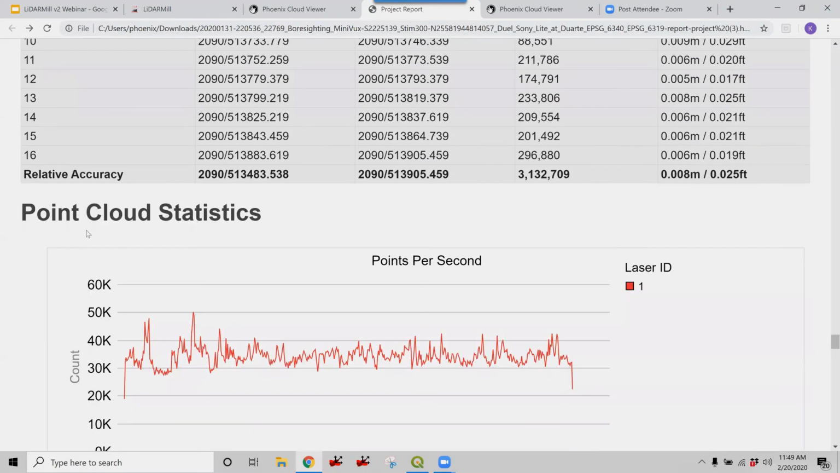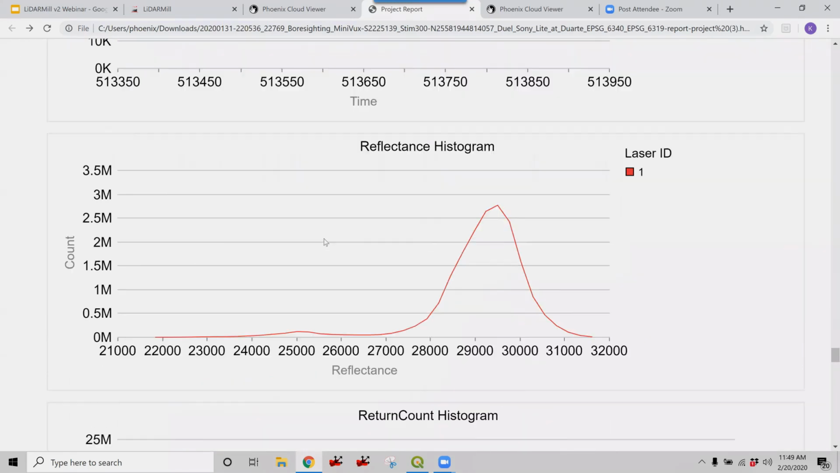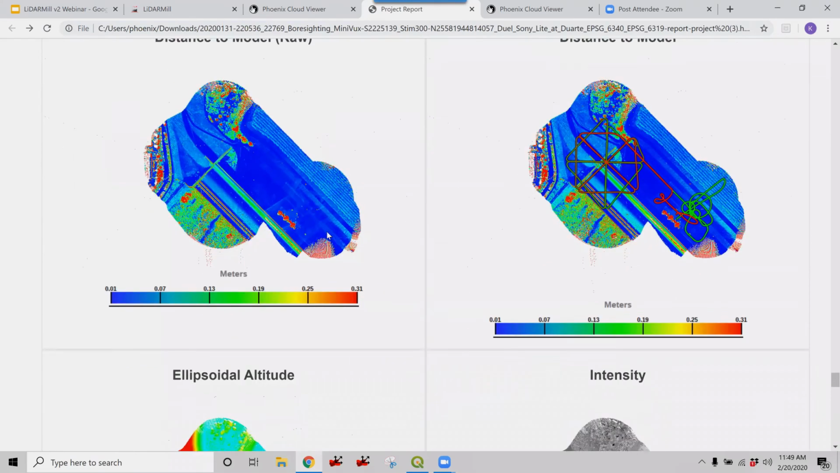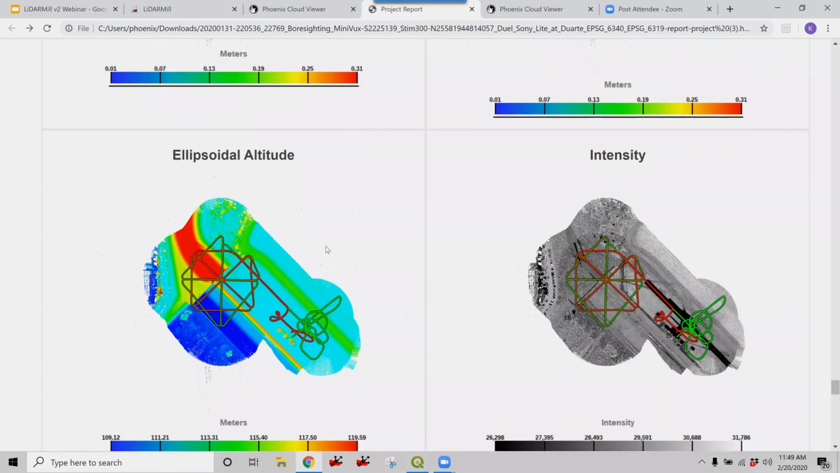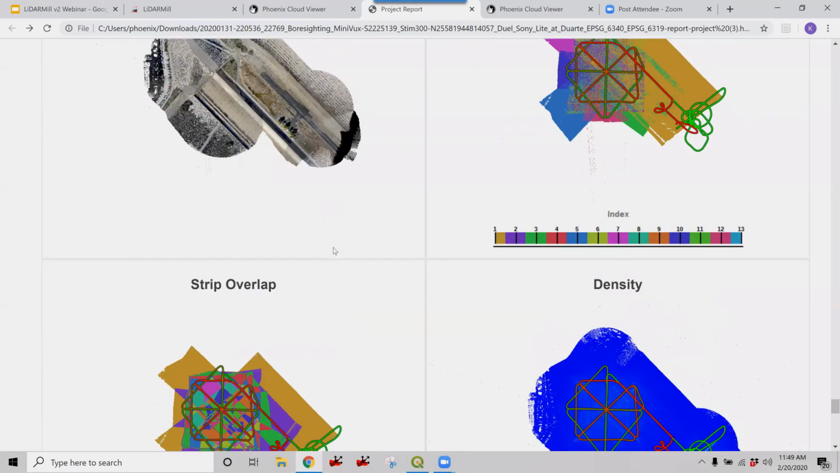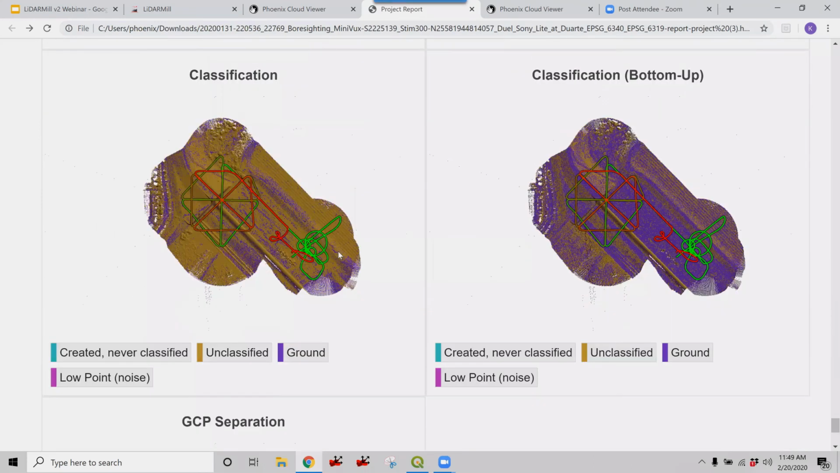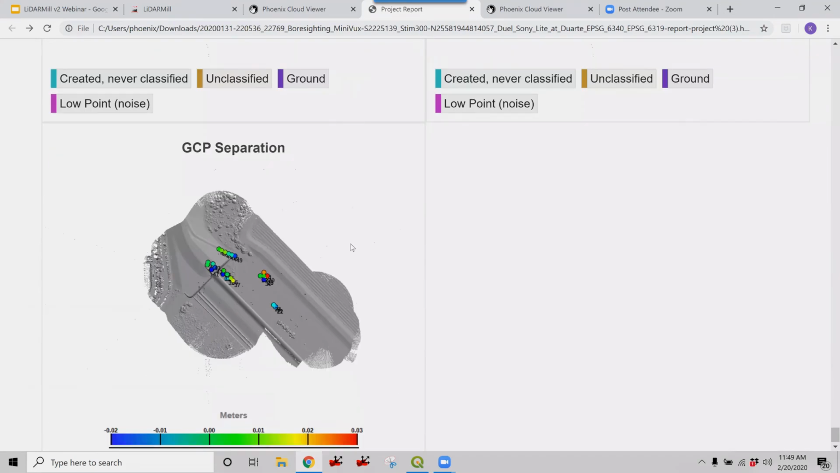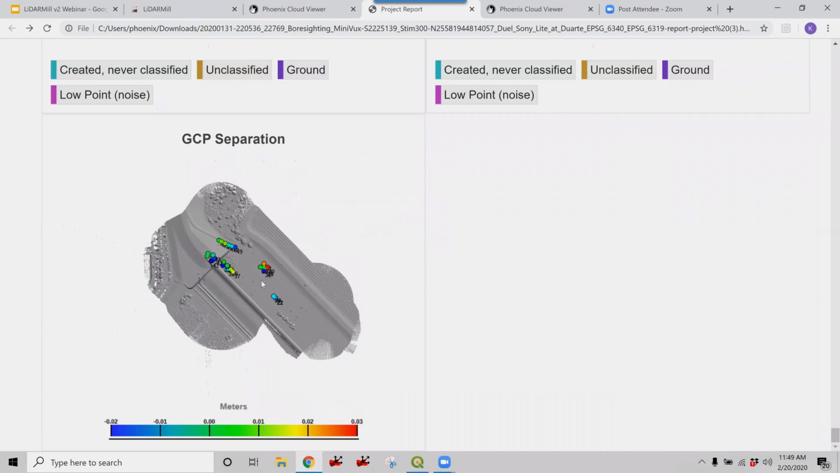We also have point cloud statistics and a number of maps. So ellipsoidal altitude, intensity map, RGB, strip index, strip overlap, point density, and classification top up and top down and bottom up. As well as, I really like the GCP separation plot or map as well, showing each GCP colored by its vertical accuracy.